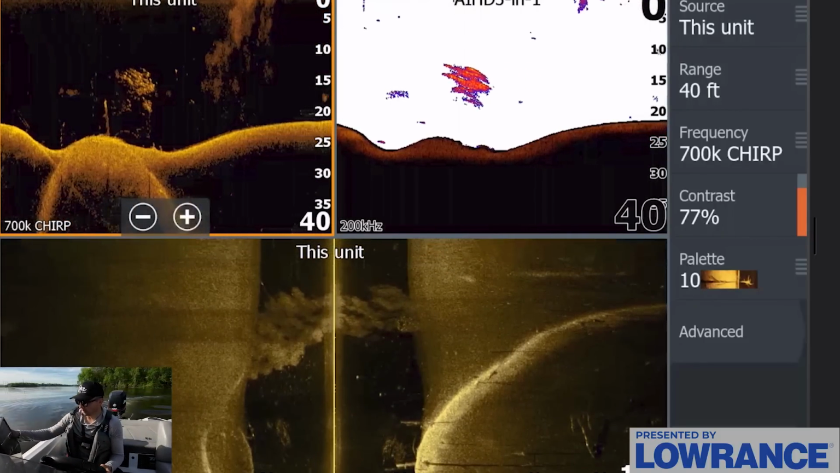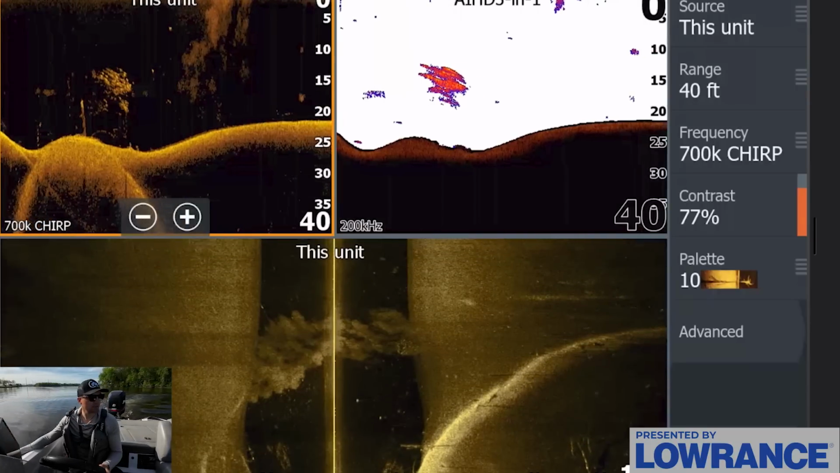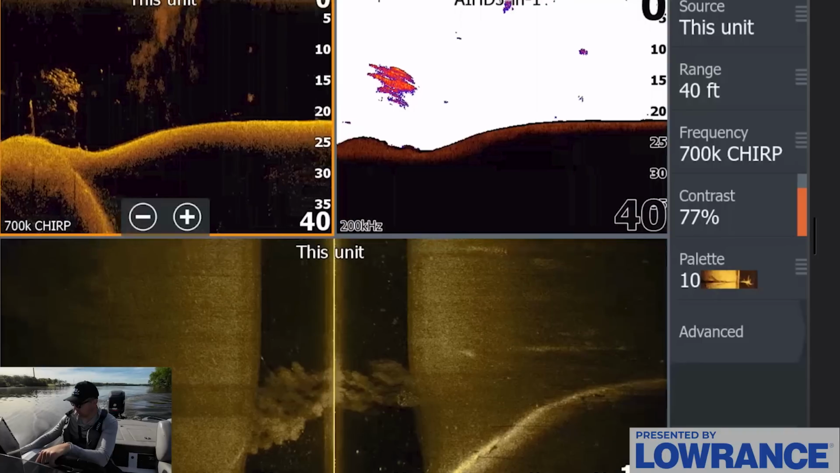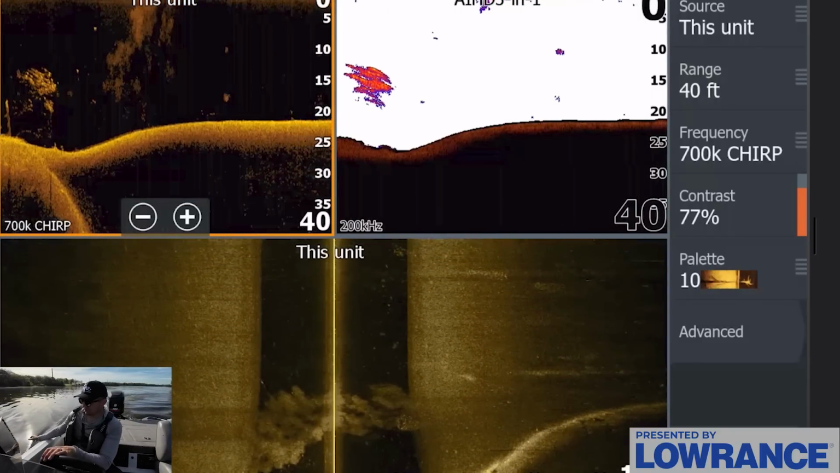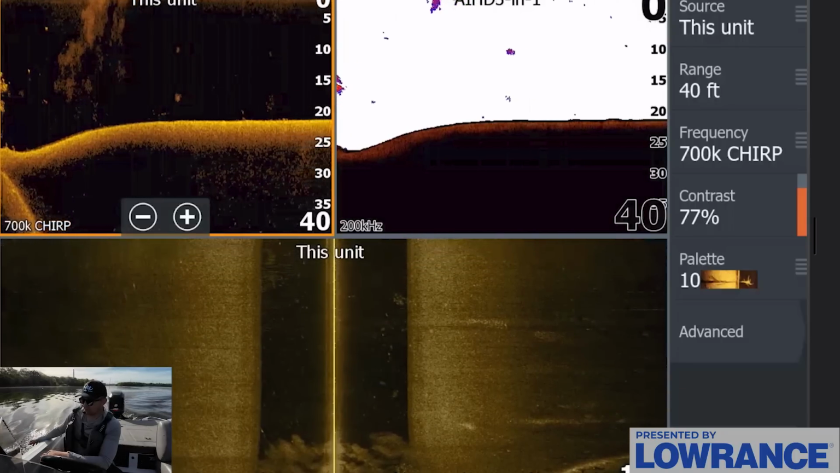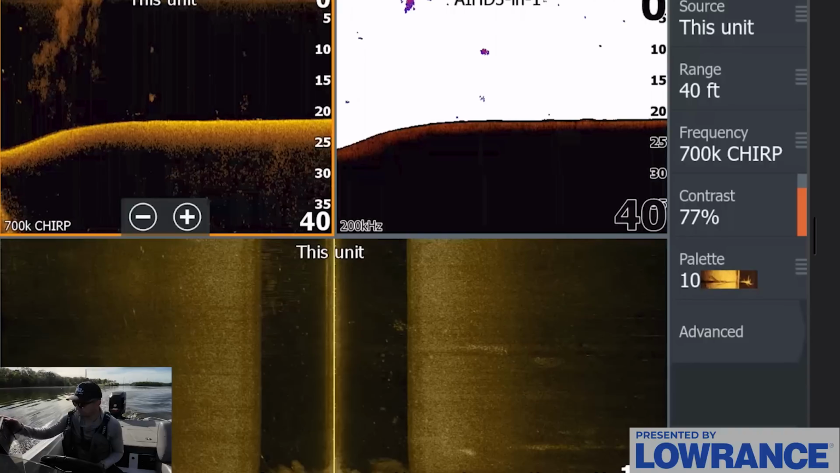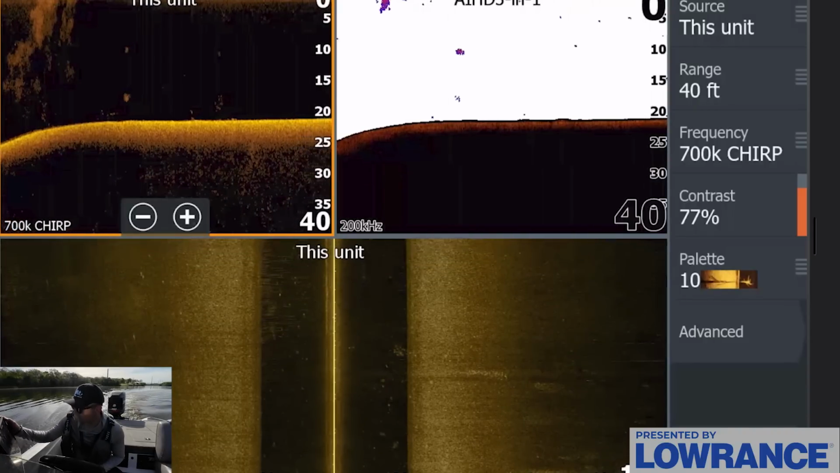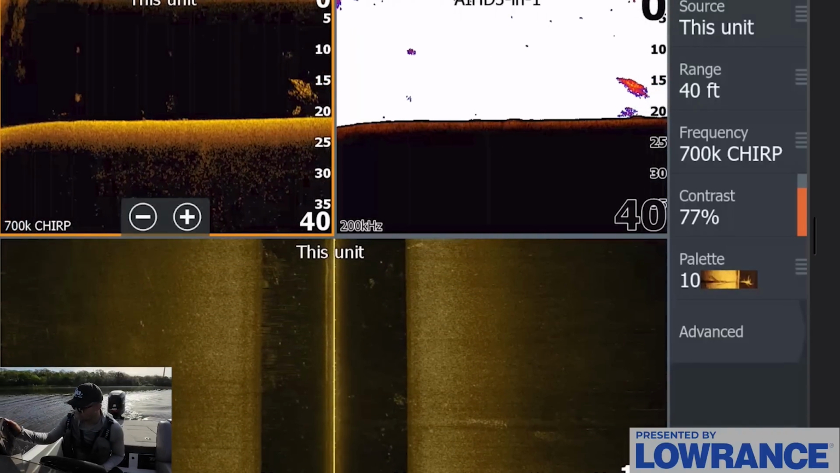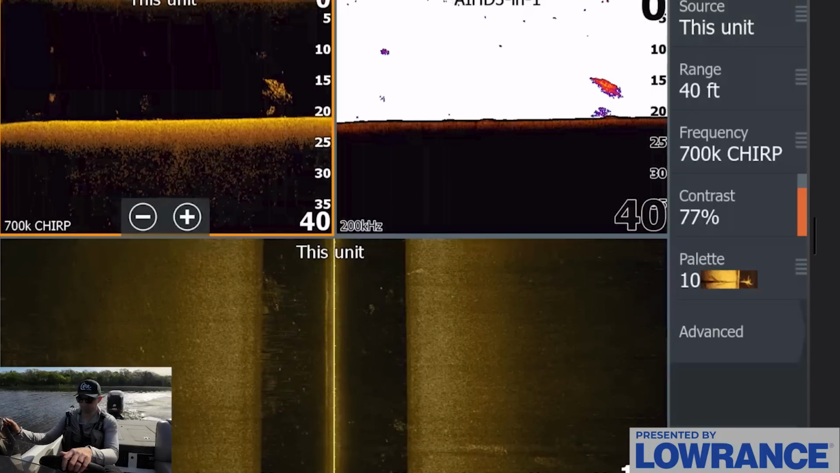I'm going to keep this view up. The mapping is kind of useless back up in here, to be honest, so we're just going to keep these 3 views up, see if we can side scan any trees, see if we can find any fish on the 2D or down scan mixed in as well. Not really seeing anything that jumps off the screen right now.